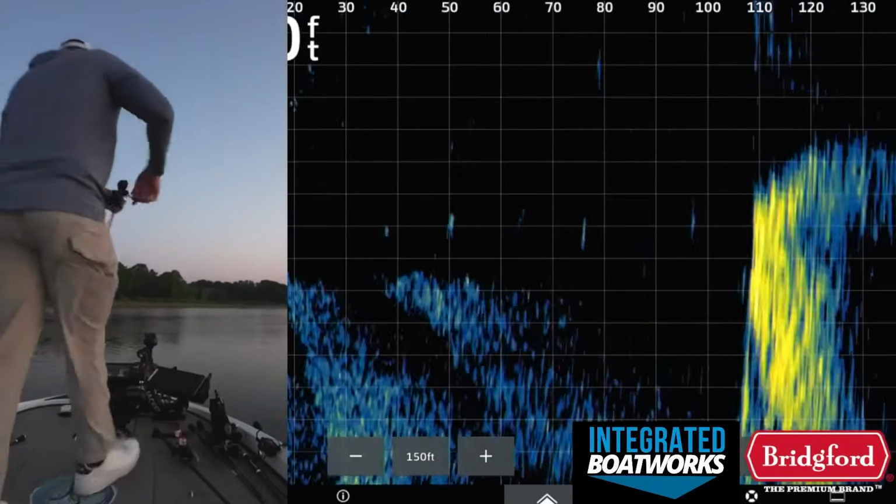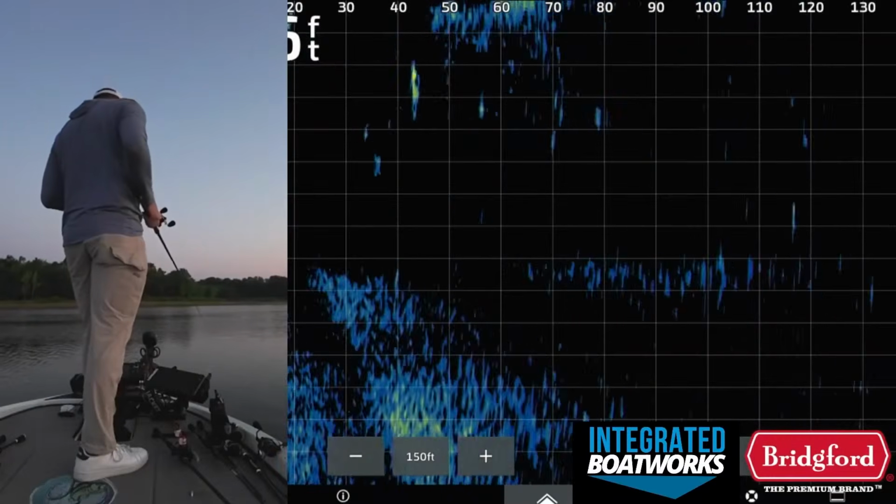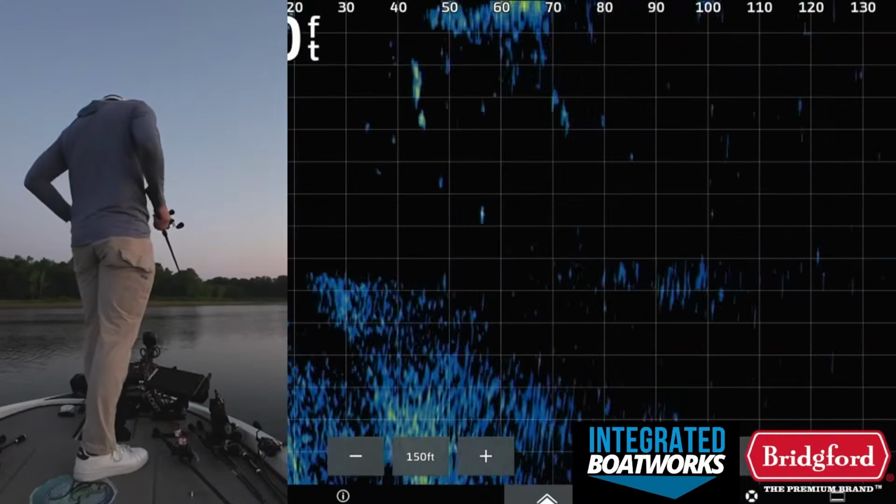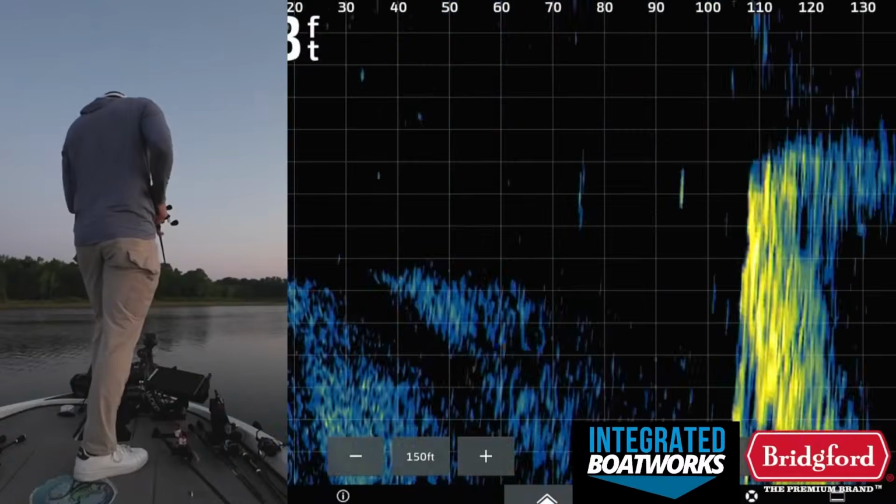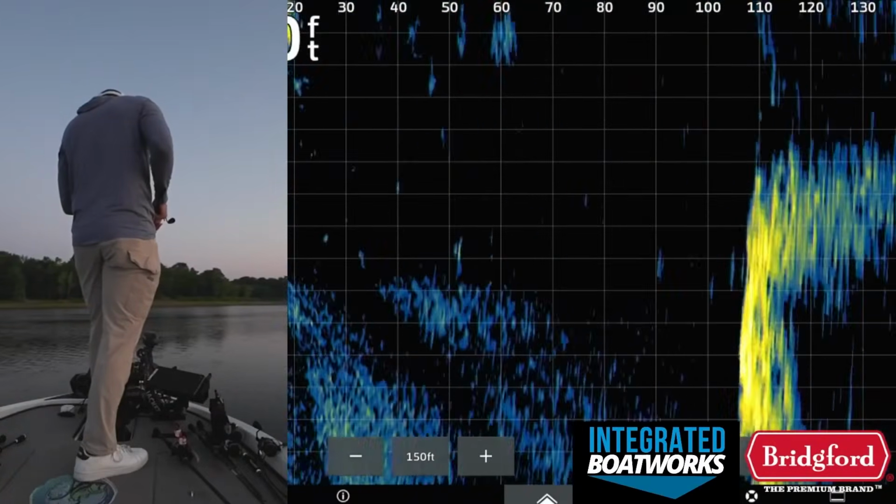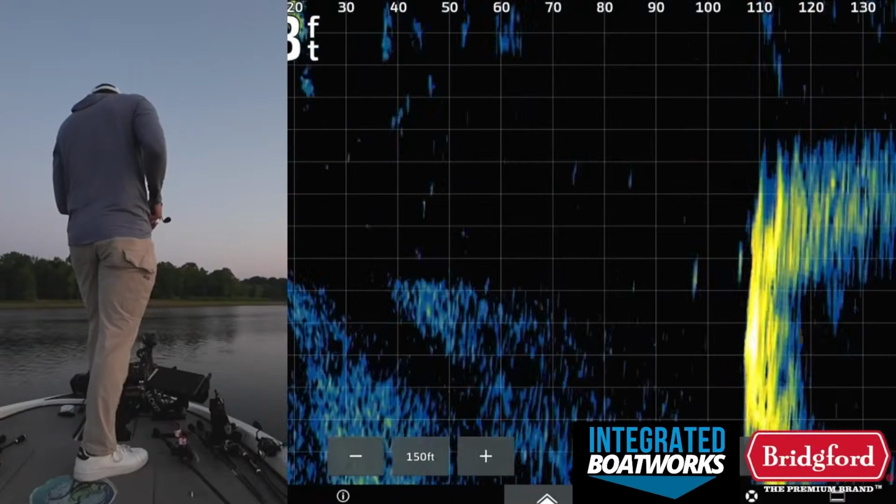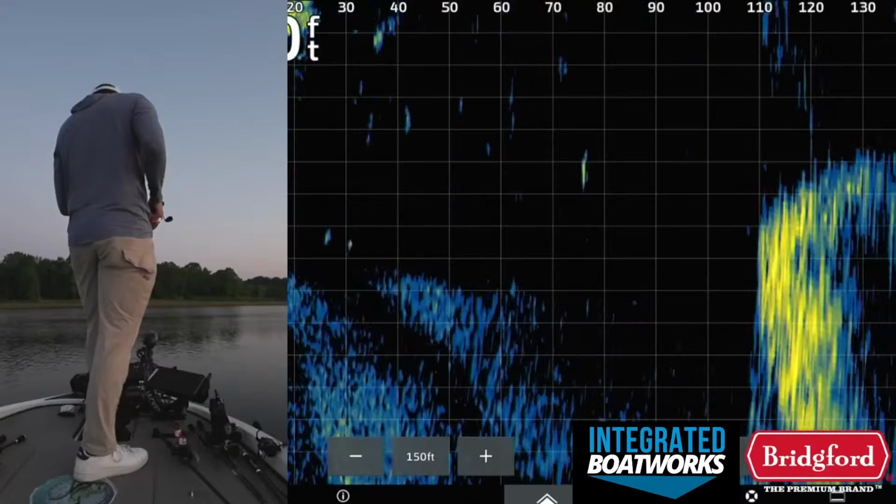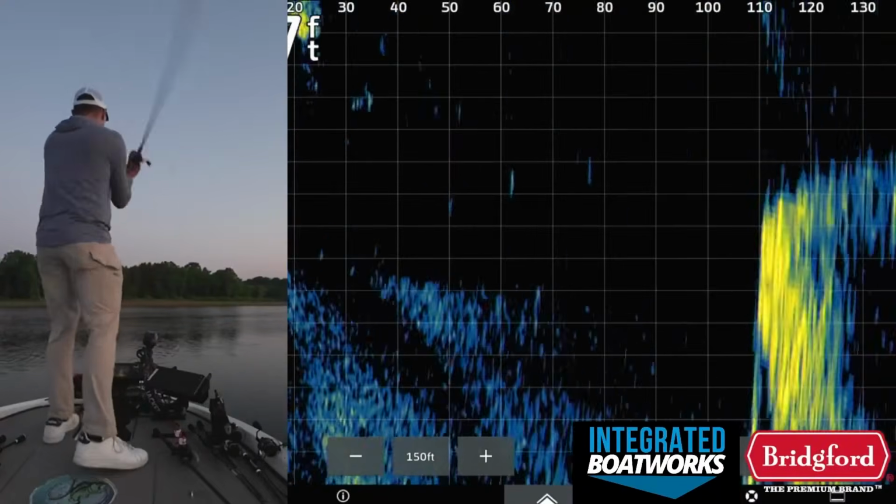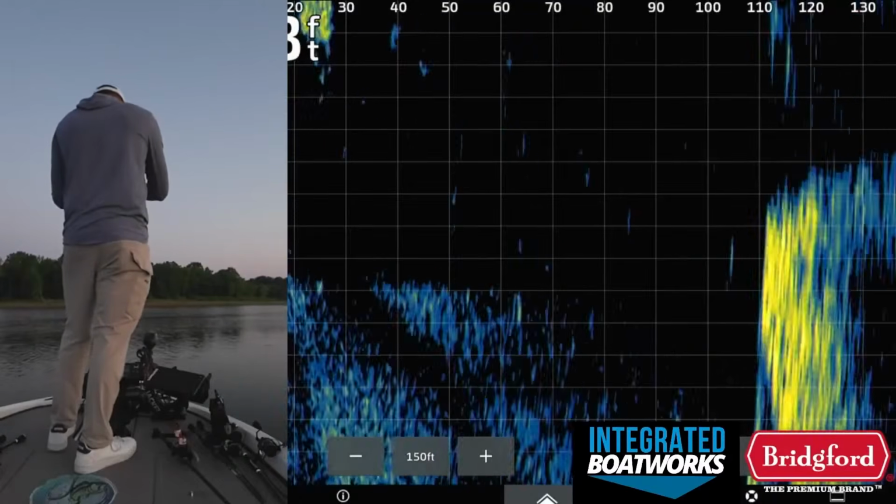So what I want to do is I want to try to stay at least 100 feet away from these fish. And I have this new Livescope Plus transducer that Darren at Integrated Boatworks installed for me, and you can see a lot further. And I've been basically finding from my recent research into my videos this year that 90% of the fish I've caught that have been over 4 pounds have been caught more than 100 feet away from the boat.